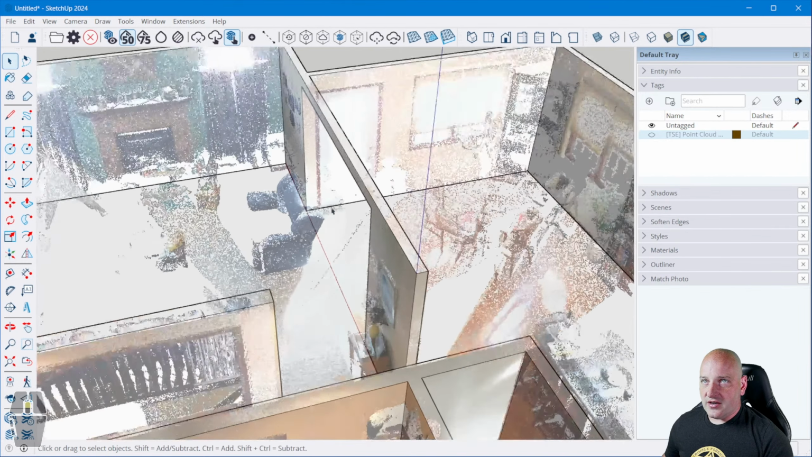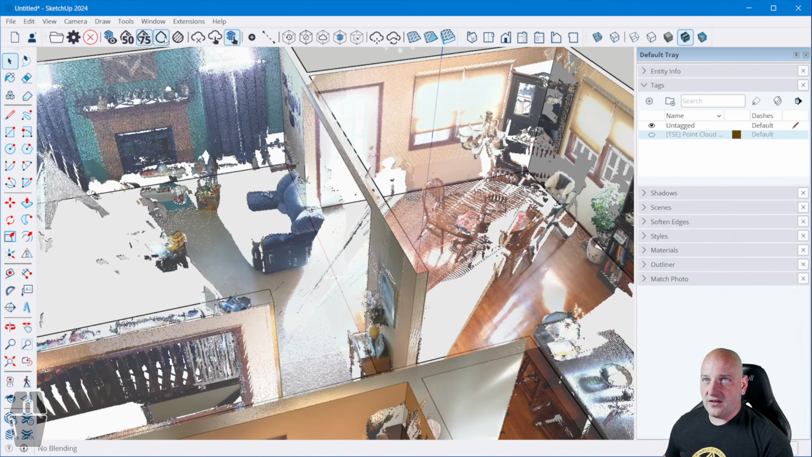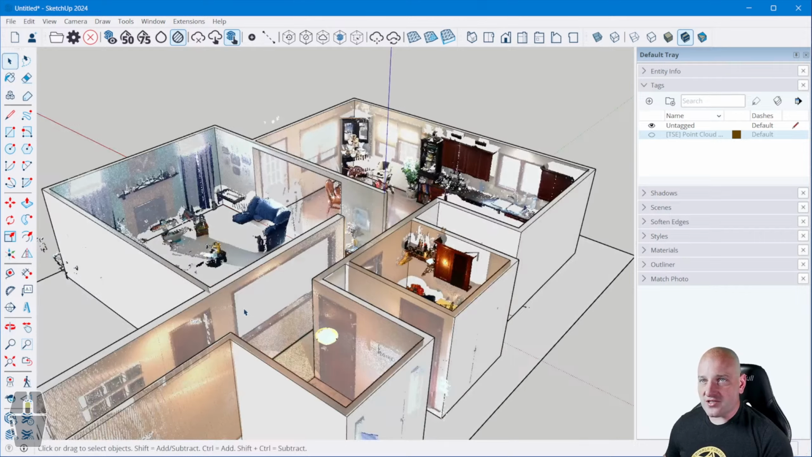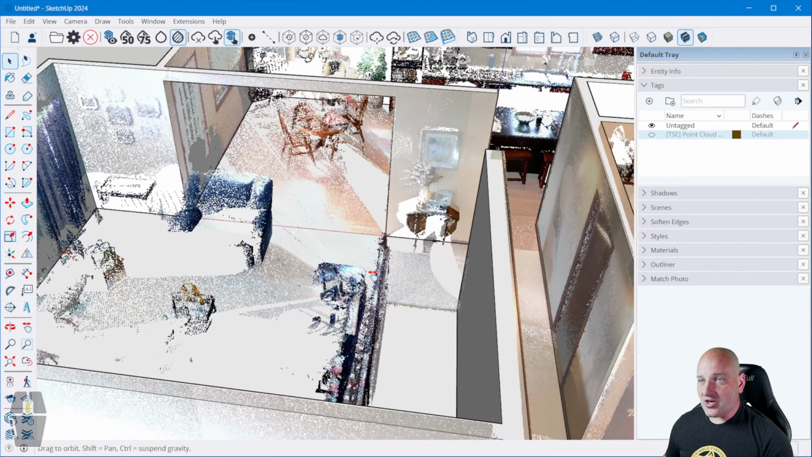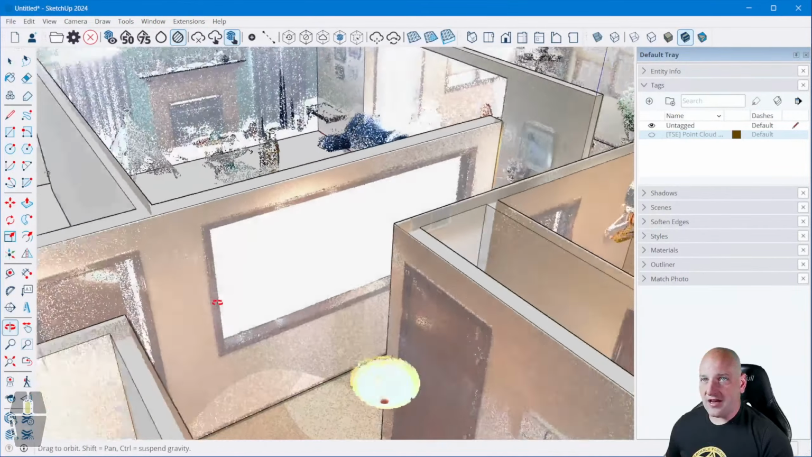And I could turn it on with transparency at 50%, 75%, or there's another mode here called conditional blending. What it does is, if there's SketchUp geometry that's close, it dims it. But if there's SketchUp geometry that's a long distance away, it displays the point cloud in full brightness, which I kind of like. That gives me a really good indication of how close I am.